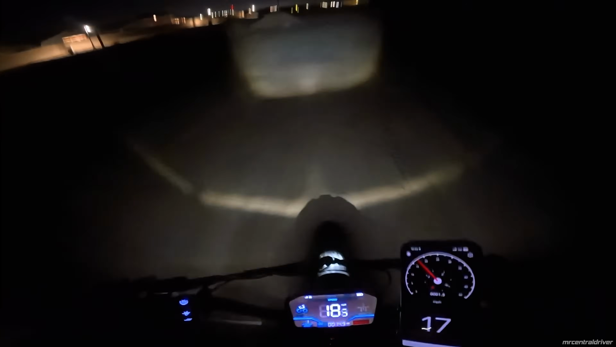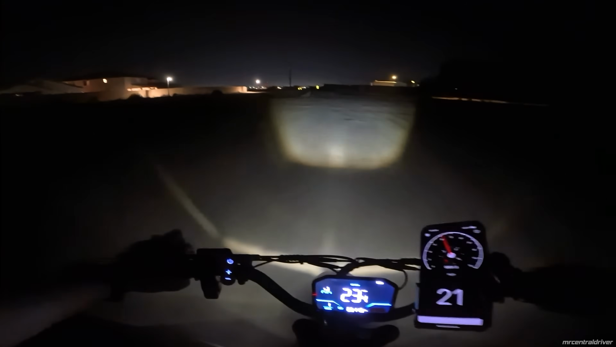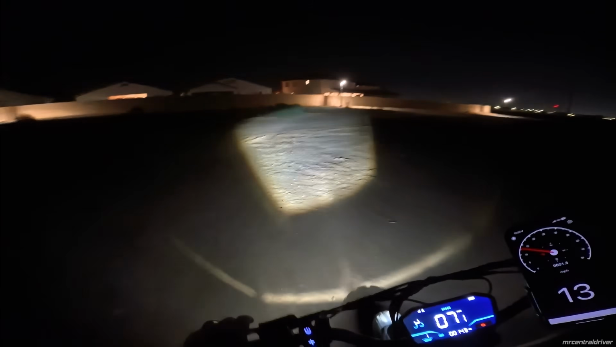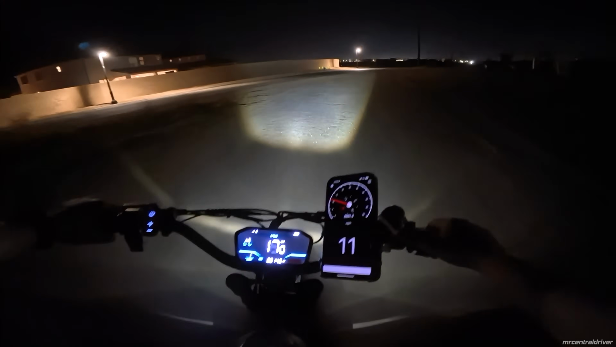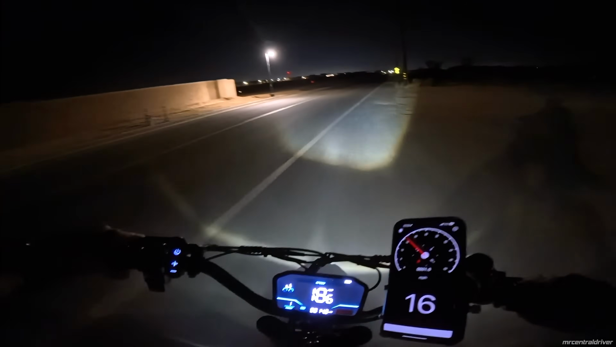Here's a jump right here. Woo-hoo! Hell yeah, no chain rattle, no nothing. That's something that really surprised me on this bike, is that it just doesn't make any noise. I'm really surprised. Most bikes will normally make a noise, especially with gears. We actually have gears on this bike, which is nice. You don't really get that on a lot of new e-bikes lately.